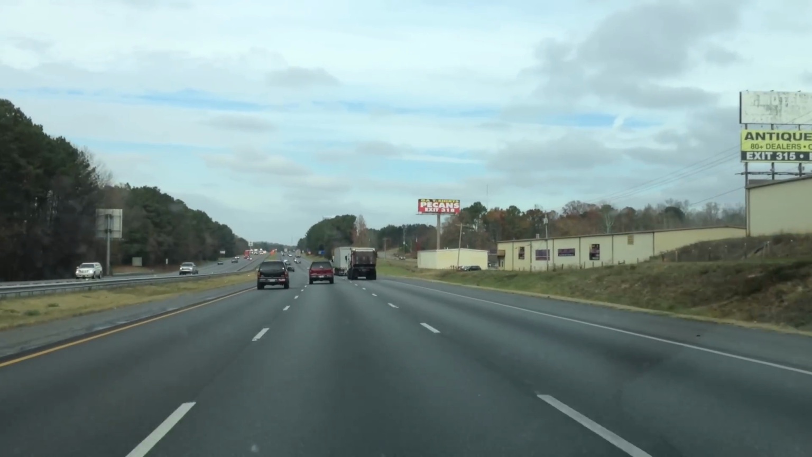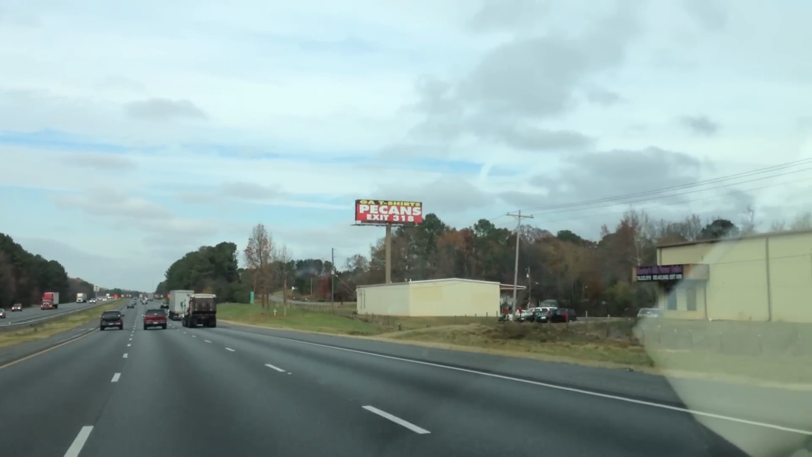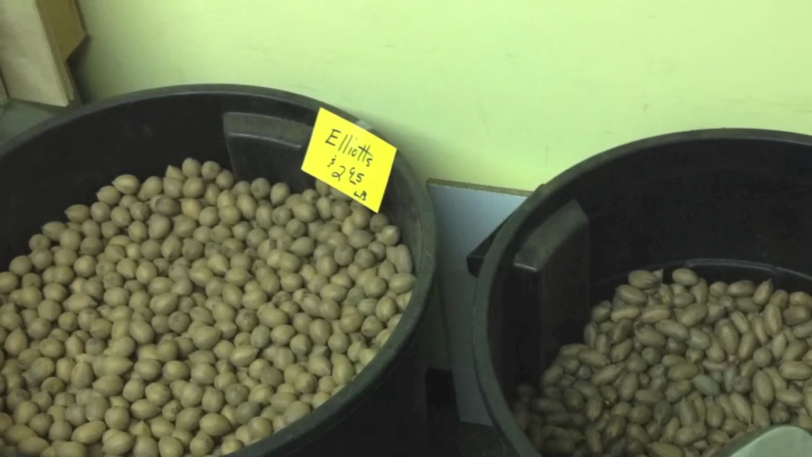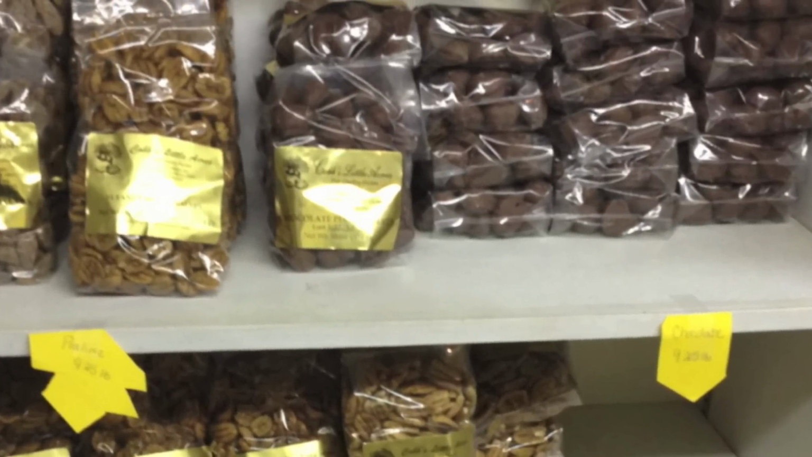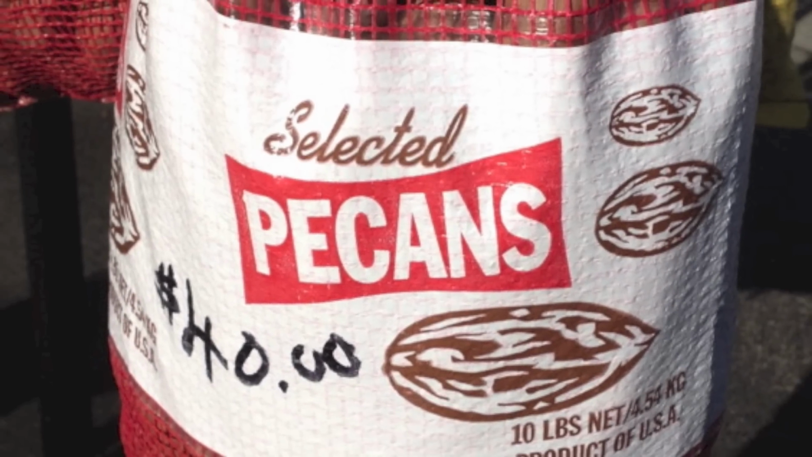Here I am traveling down that way, on a trip to go hunting, of course. And it's pretty common to see signs like this along I-75. Hey, these things are delicious, whether they're whole like this or candied like this. Praline's down low and my favorite up top, the chocolate. Hey, Georgia pecans are in demand, and a lot of farmers are thinking about raising them. I mean, hey, plant a few trees, cash in later on, right?